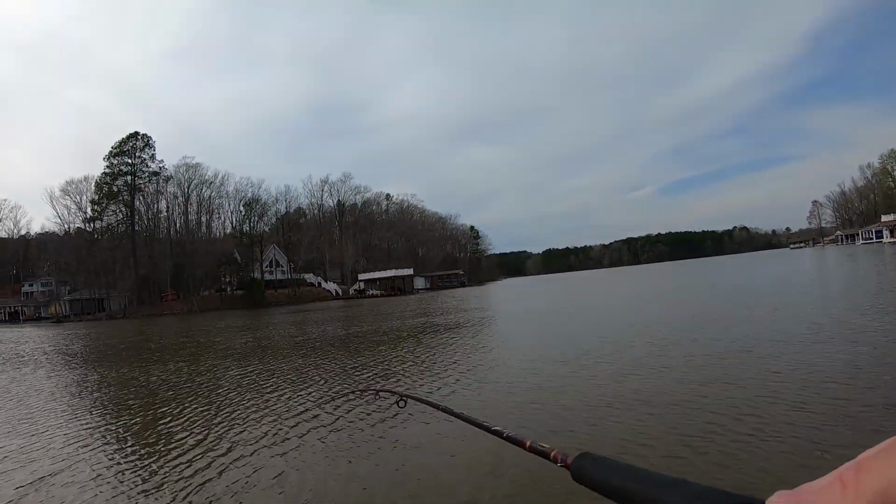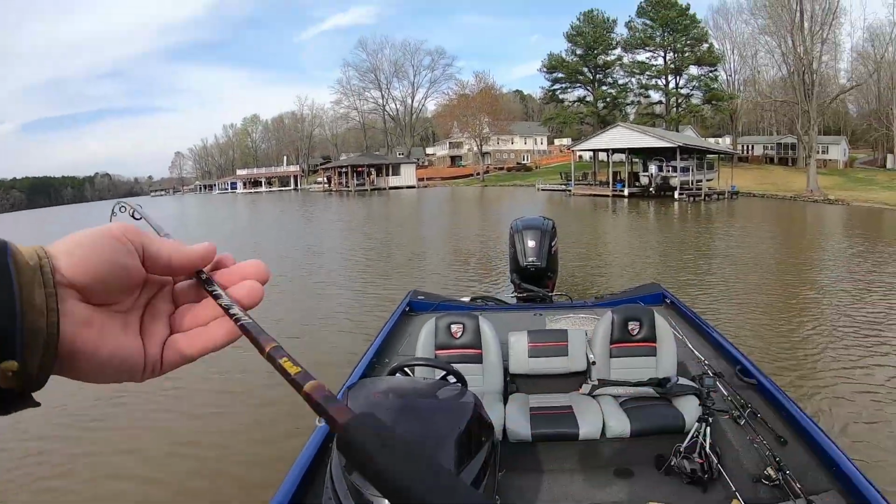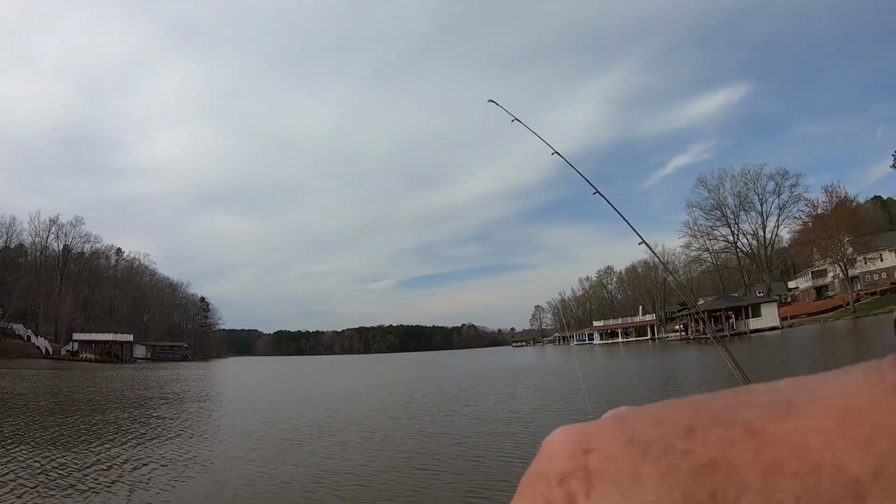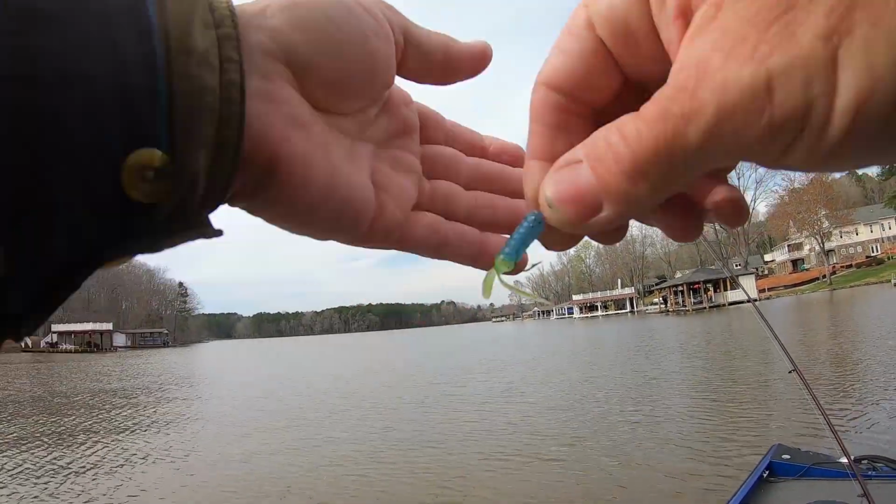All right, guys. I'm getting a bite. I'm catching one every 4 or 5 casts with this bait up in this pocket. Like I said, they're just running along the bottom, and if I throw it out in front of them and bring it across the top of them, they're hitting it. And these are probably little males.